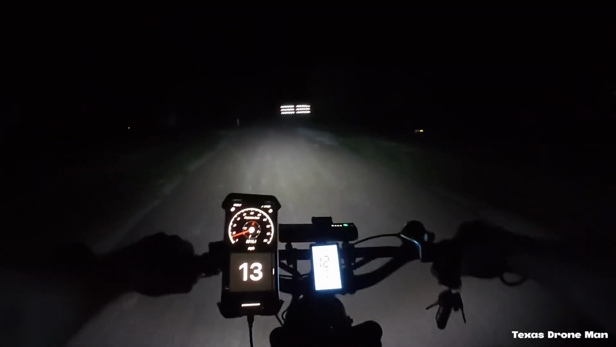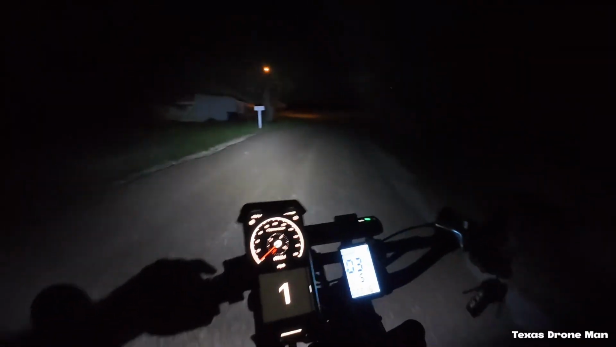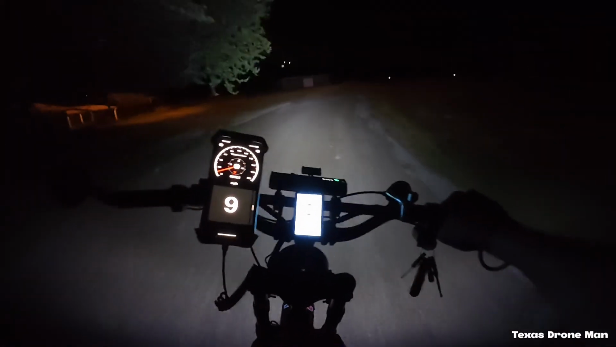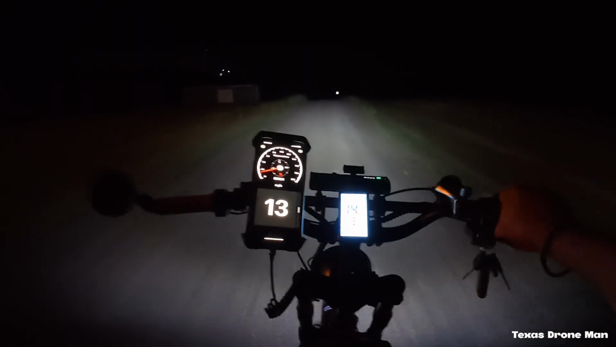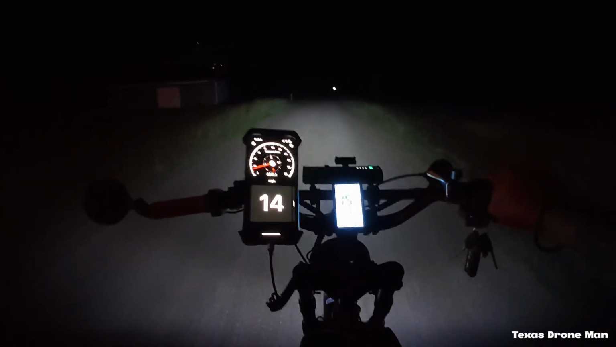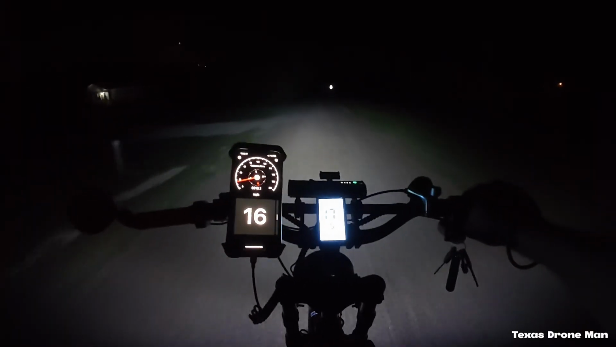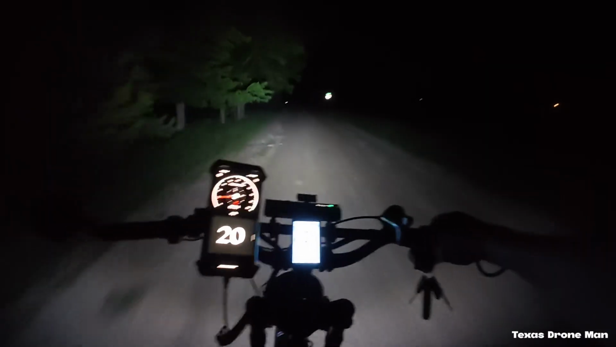Uh-oh. I don't know what I did. I didn't take the right turn. I thought I was getting back out of here. But like I said, somebody shining a flashlight on my house, I would be a little cautious. Wonder what they're doing, but I don't know.